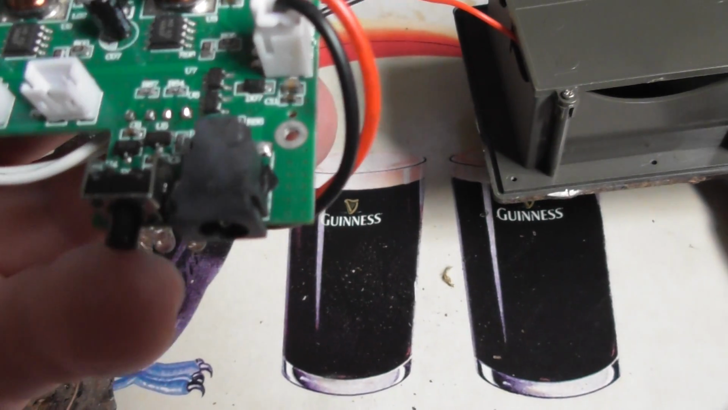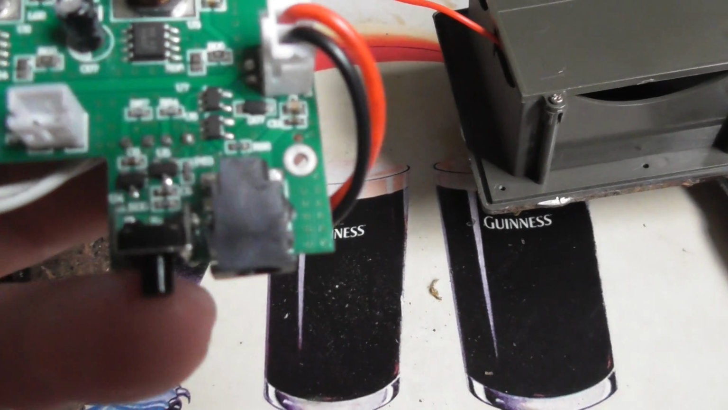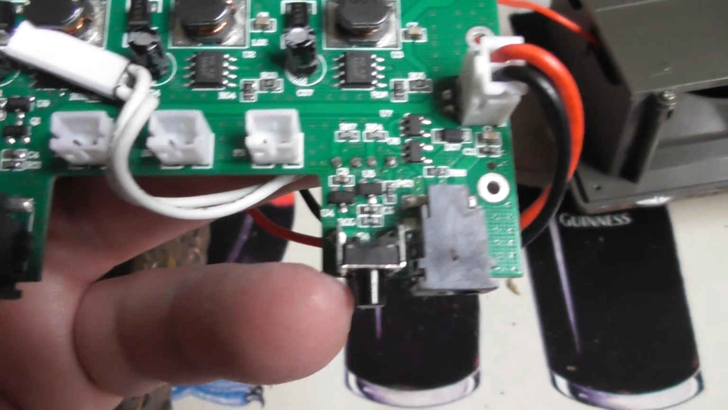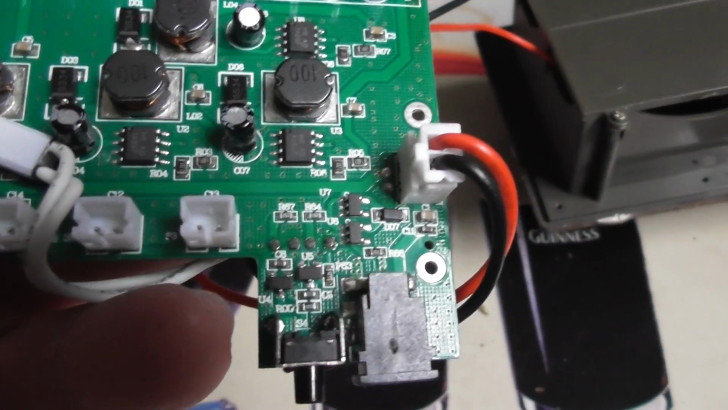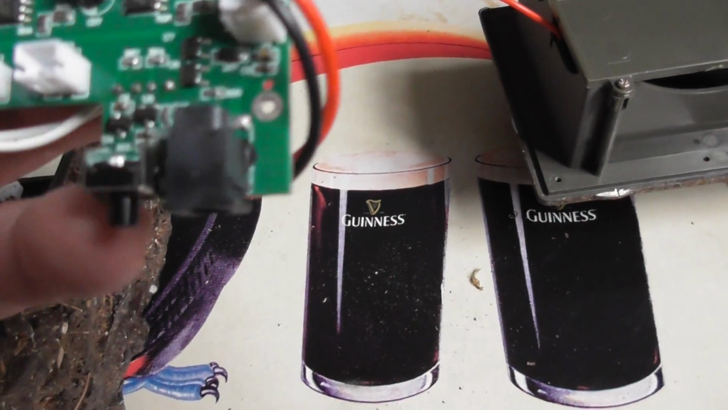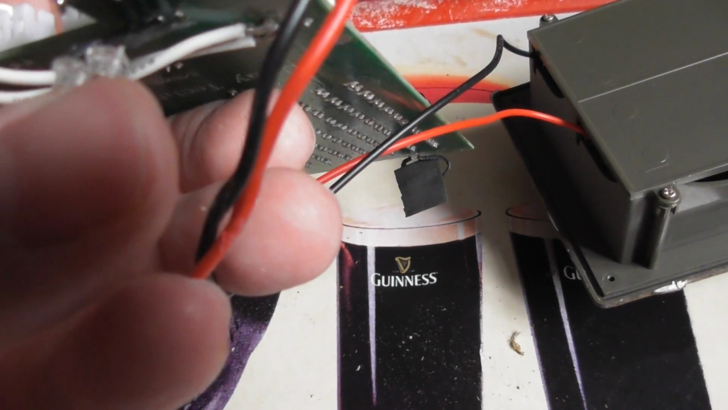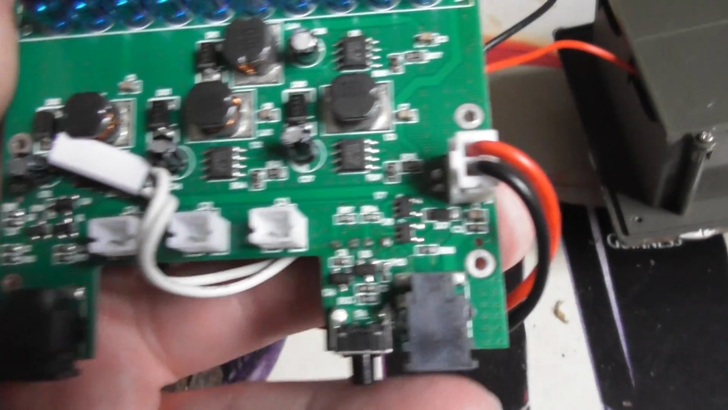I can't see any components that are burnt out. Can't see anything like the solder that's broken. So what's failed? What has failed? That is annoying.